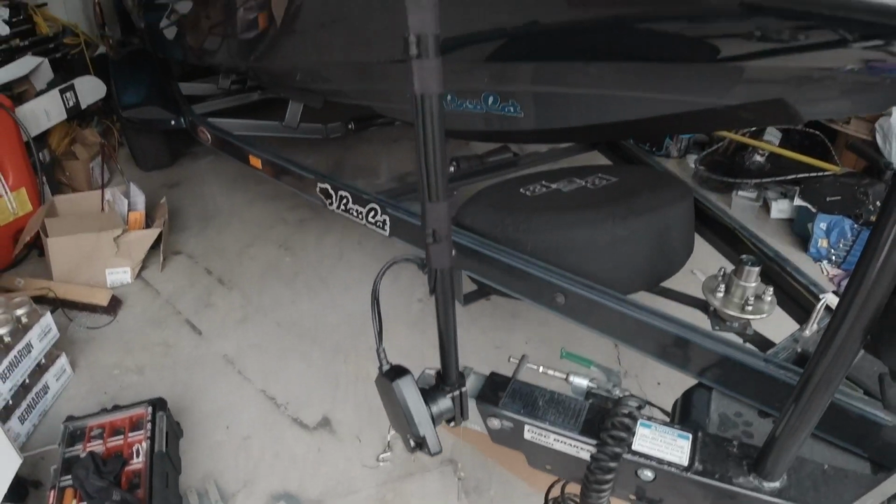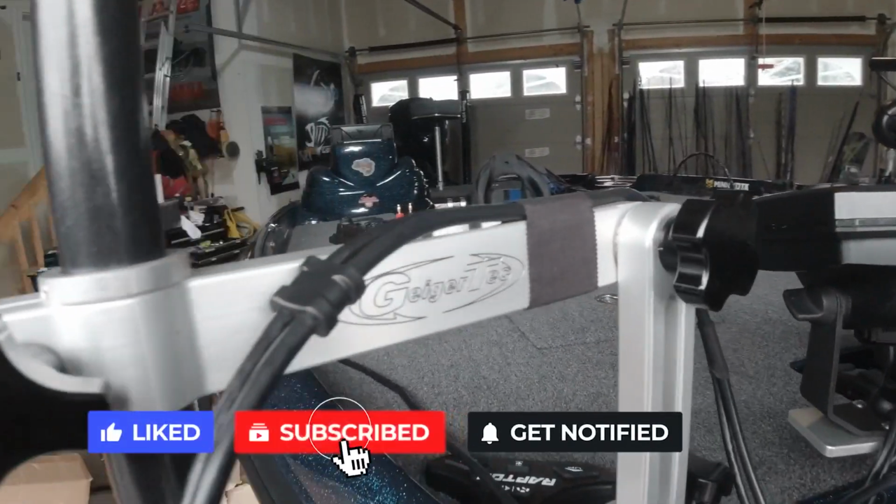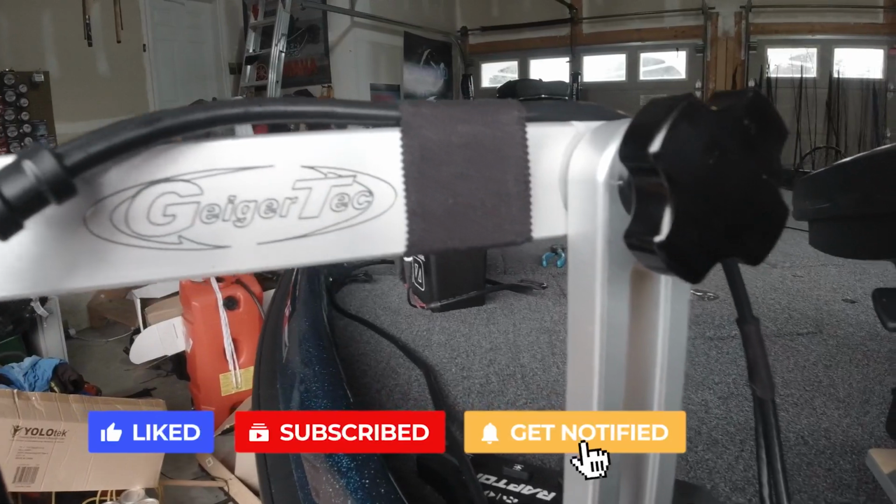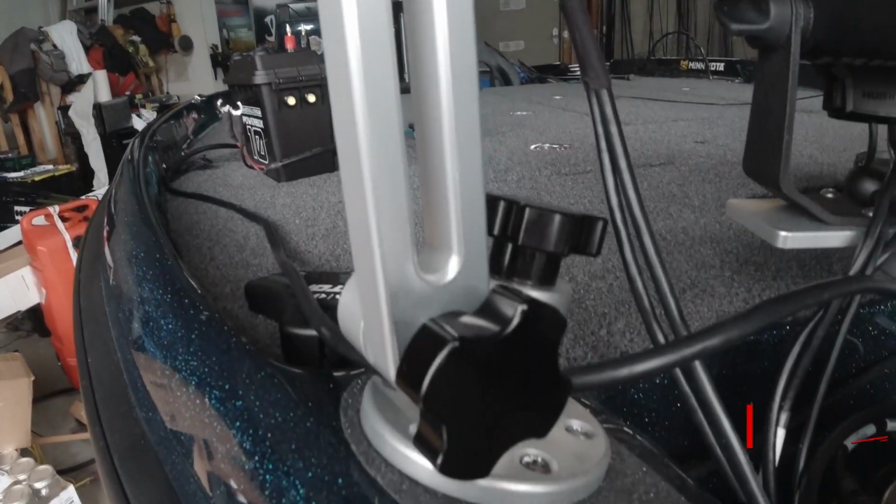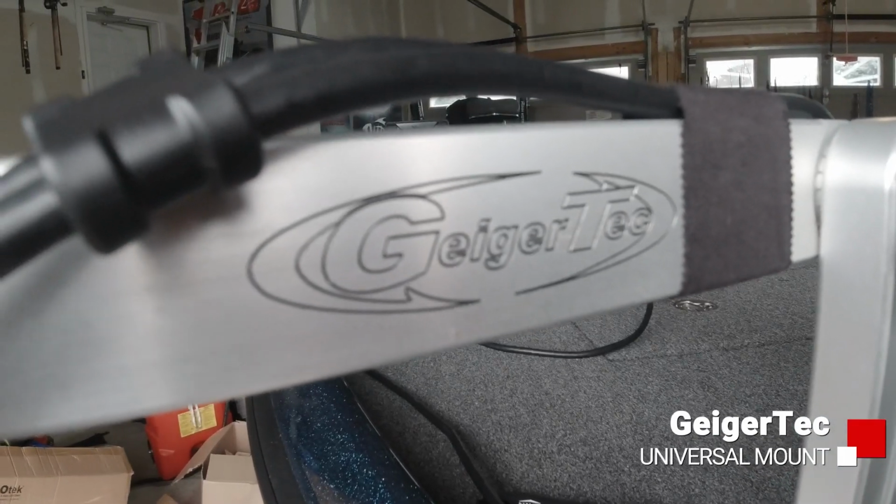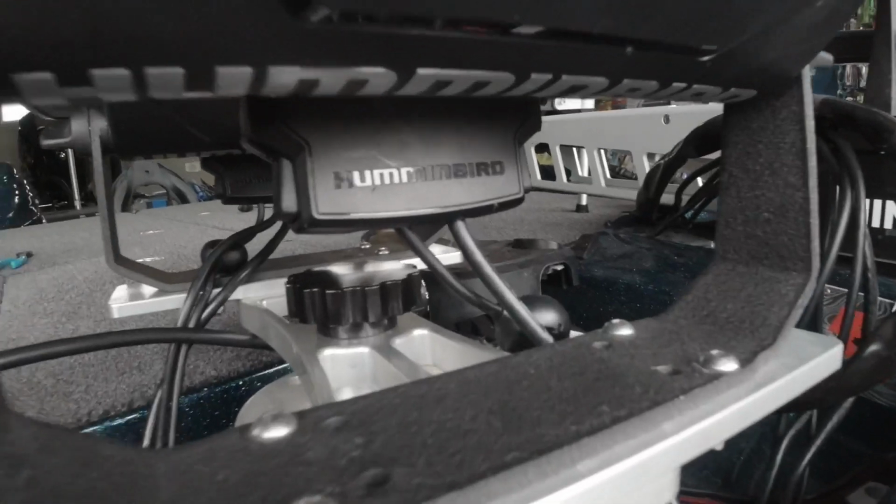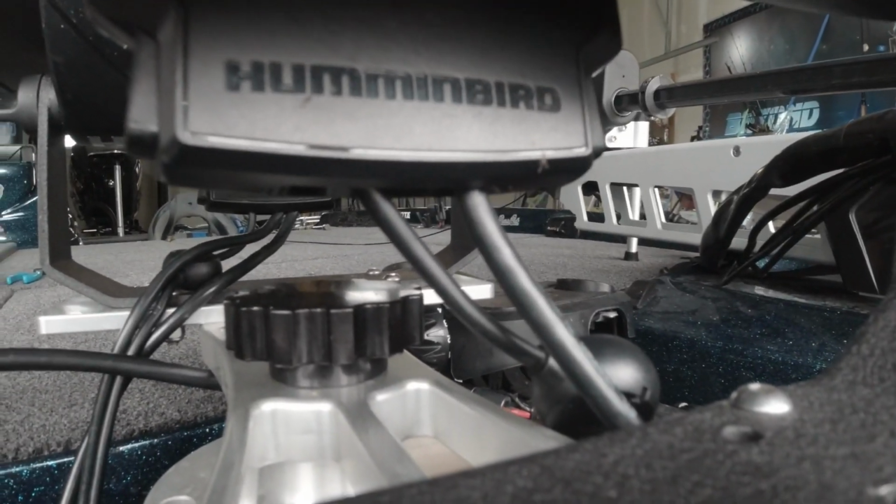Now, running the wiring and everything else is pretty straightforward, being that there's no box to deal with. It's only mounting the transducer. I chose to mount it on a GeigerTec universal mount that allows me to take it off rapidly. I can switch it between the Bass Cat and the Yarcraft if I have to. But the nice thing is really plug and play.